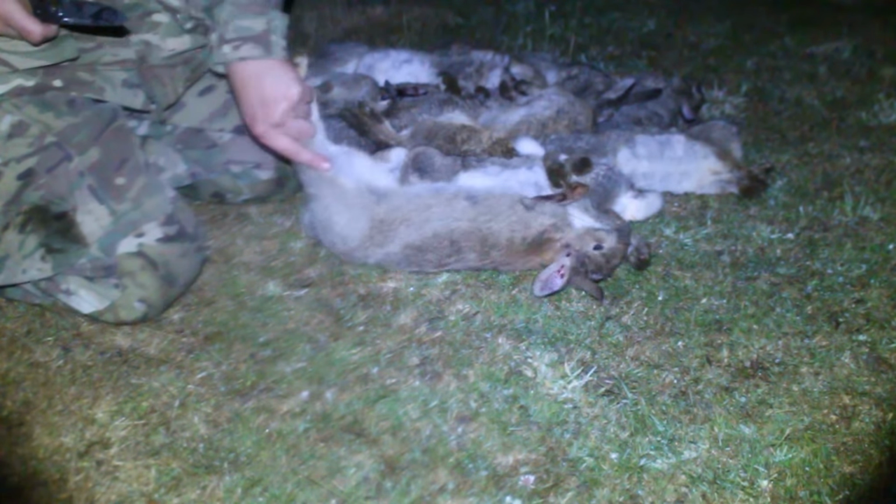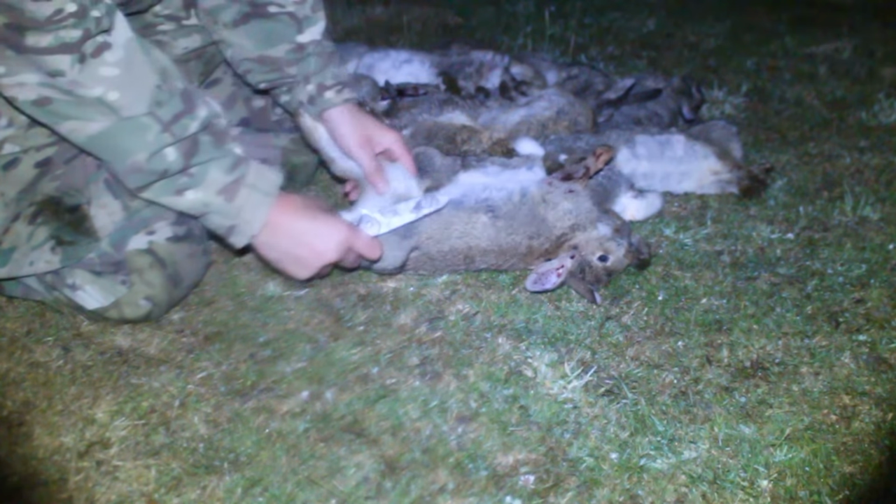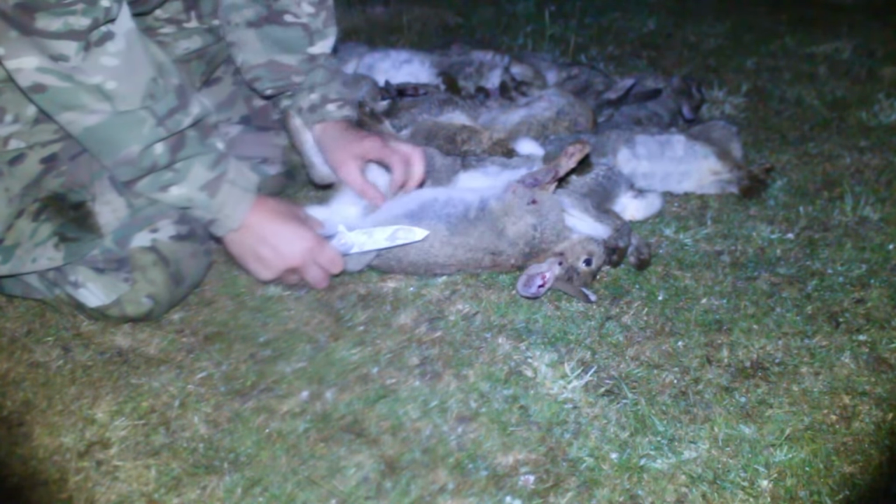So here we are collecting up the last few rabbits that have just been shot before we get down to one of the most important things of the evening if you are keeping the rabbit for meat for your own consumption. Now, the guts have to be removed from the rabbit within ideally a maximum of an hour after they've been shot, because once they've been shot they're going to start decomposing and you could run the risk of spoiling the meat. So you have to get them out fairly soon.